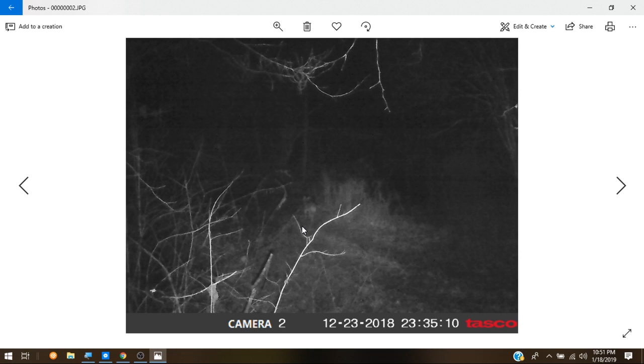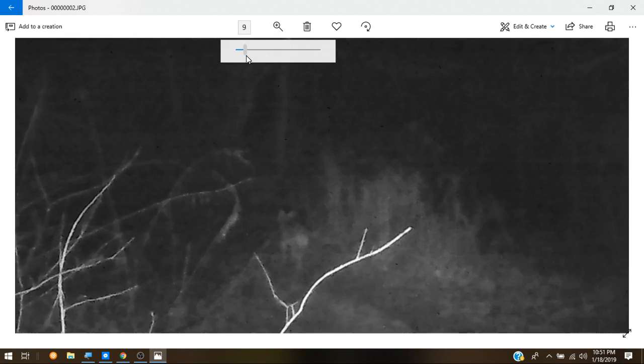Is that a deer? That might be a coyote. Is that? I think that's a coyote.